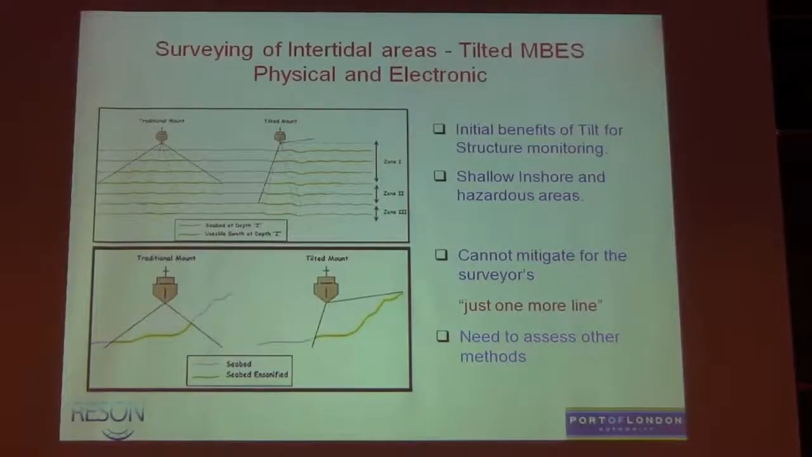So since 2009, we've been tinkering around the edges of using vessel-based LiDAR. And we know that tilted multi-beam, whether it's electronic or physical, we've got electronic tilts now with the 7125 and the 8125H, which we didn't have before. So we designed all our mounts to be physically tilted. But there are benefits in coverage. Certainly we know it's proven.